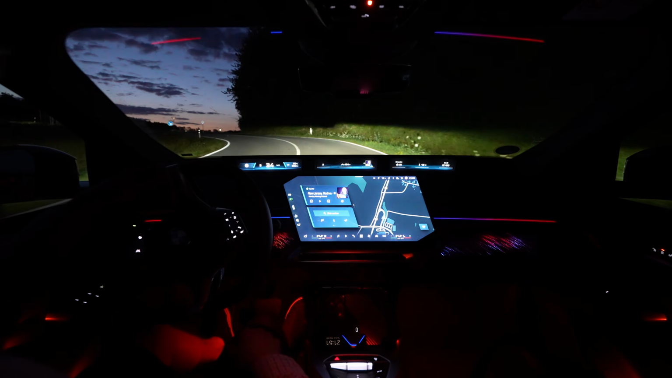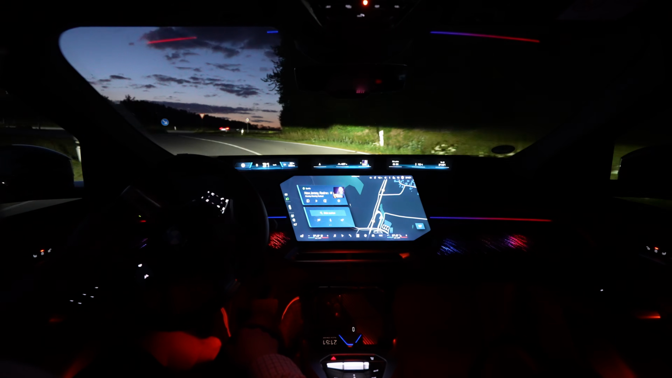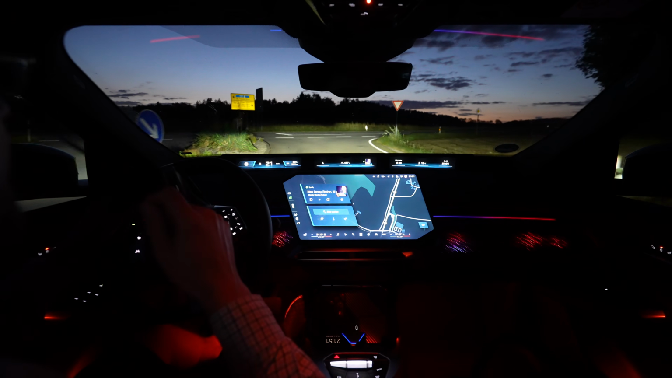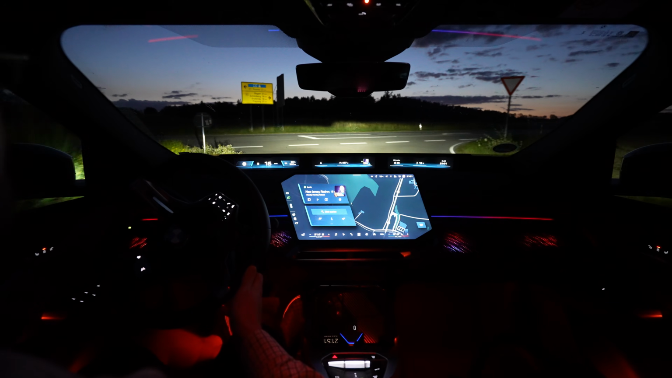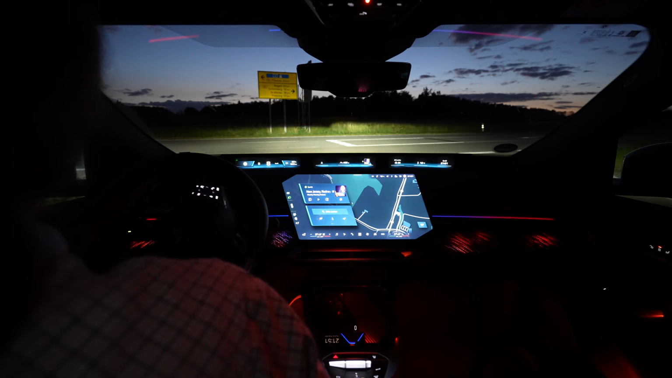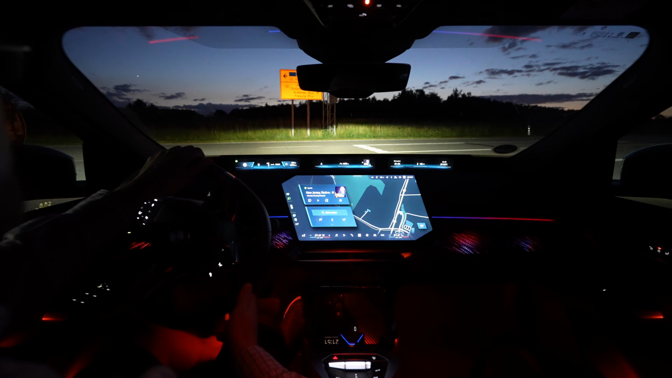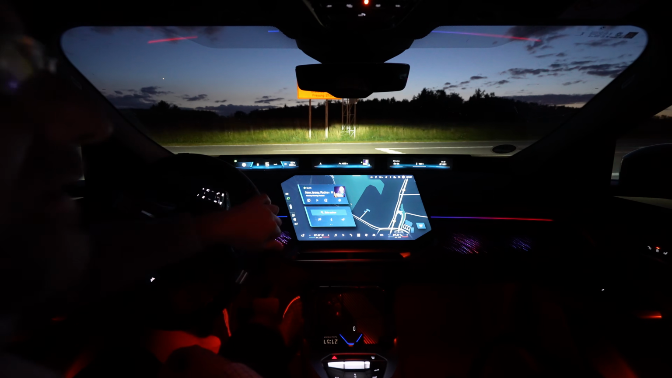The panoramic vision display is really nice. It's not too bright, not too dark. And I didn't know that. I looked it up yesterday. You can still have a head-up display in the iX3 even though you have this panoramic vision display.